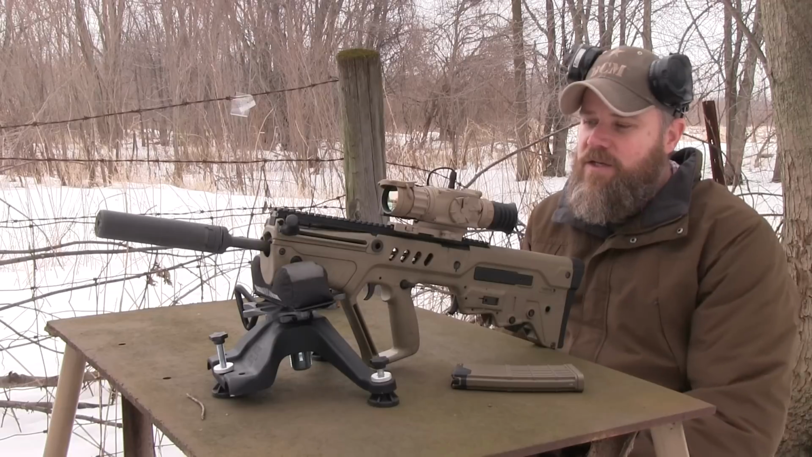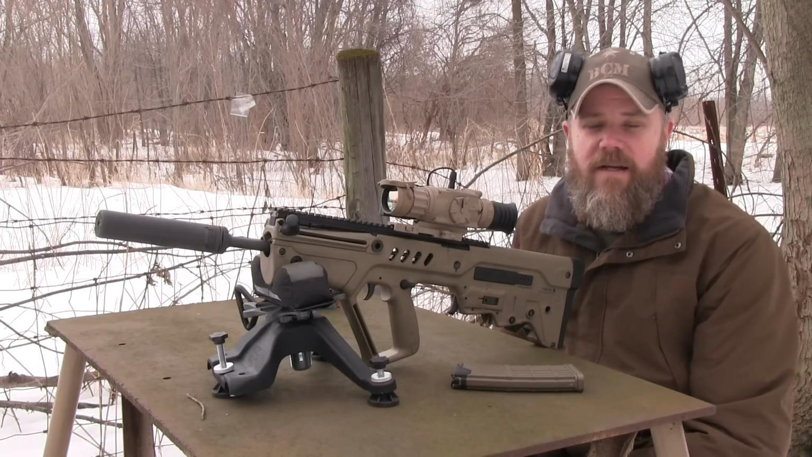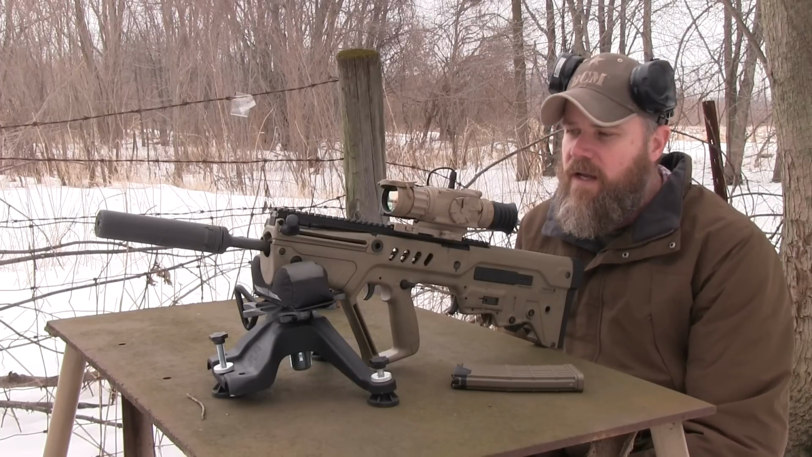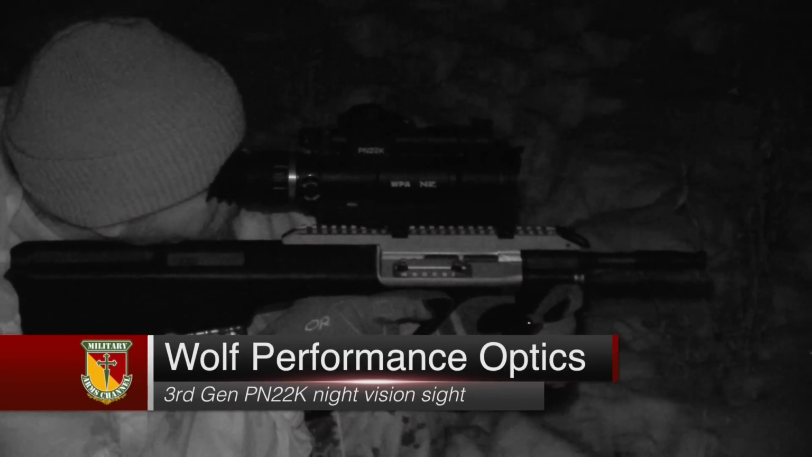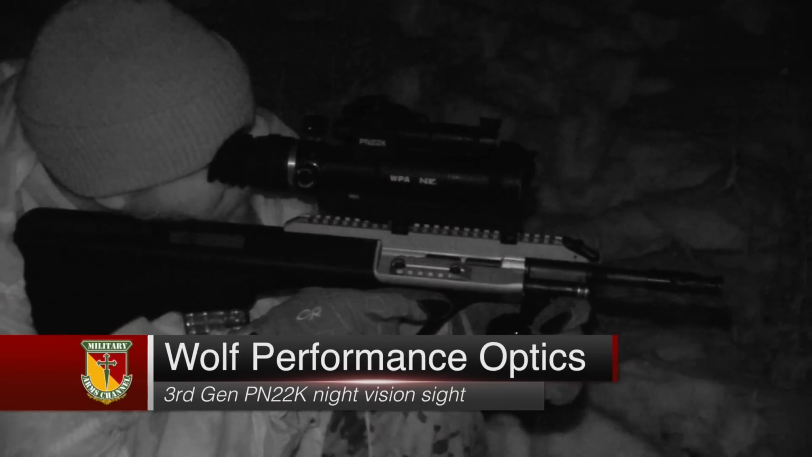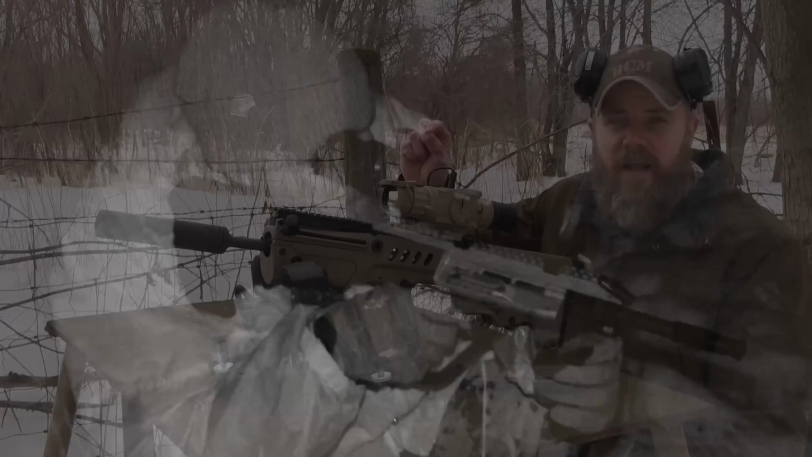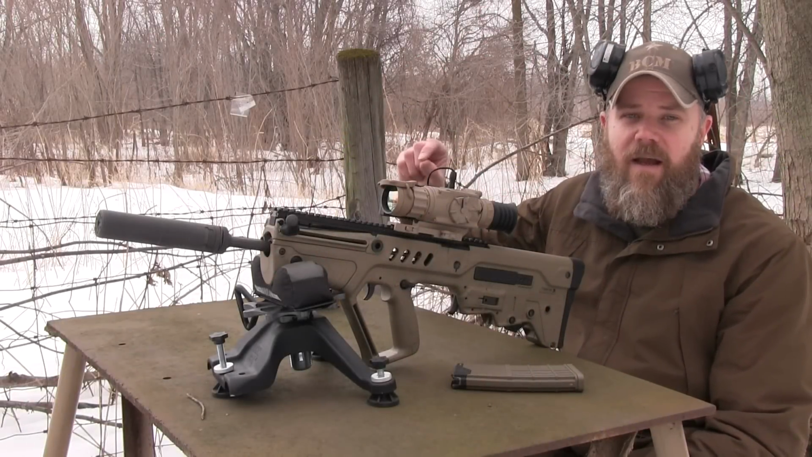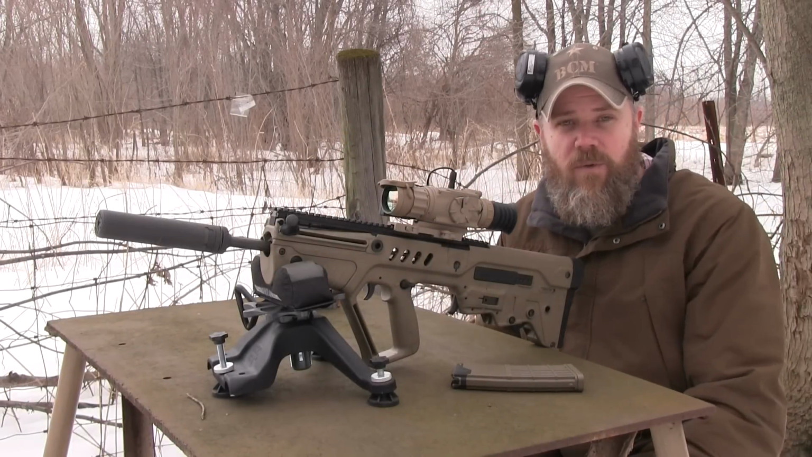This thermal imager is just one in a series of different types of night vision and thermal imaging sights that I want to try out and get a feel for. I have quite a bit of experience with night vision sights, which means basically the sight amplifies the ambient light. Some people call them starlight scopes because they can actually take that faint light given off by stars in the sky and magnify it so much that it can make your surroundings visible to you in what would otherwise seem like pitch black.